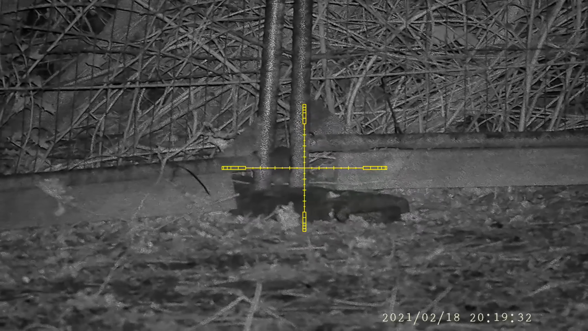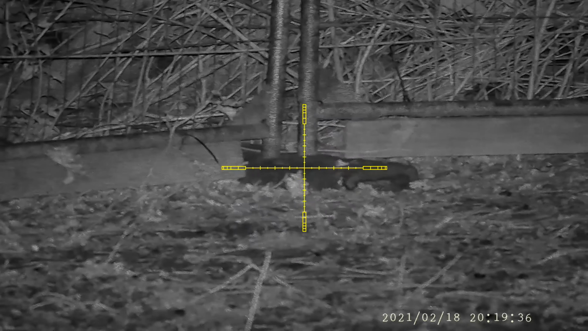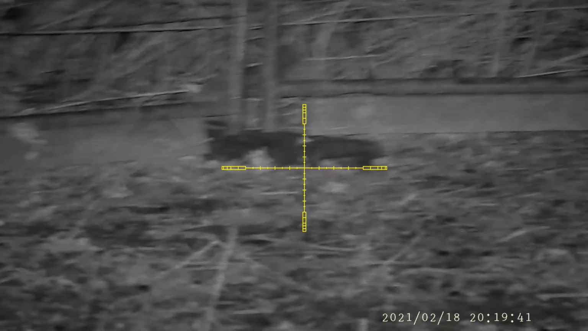Each of the fence supports has got a dollop of cat food next to it, so I kept on checking them. This rat wasn't quite as keen as the other one was, but eventually it stuck its head out.